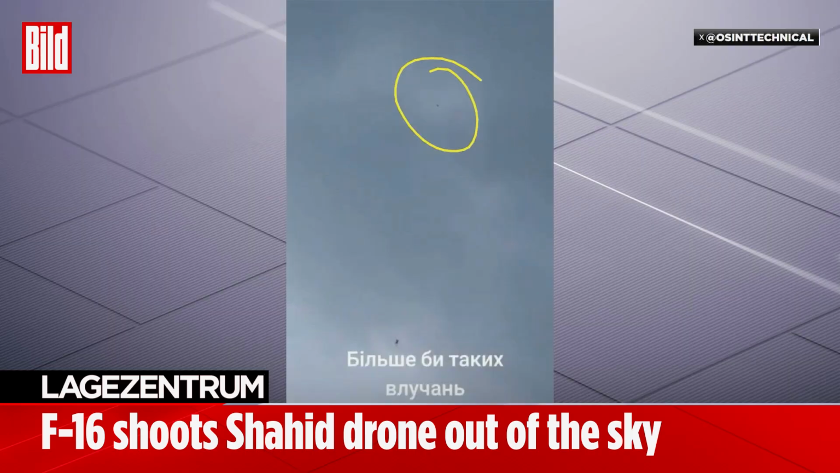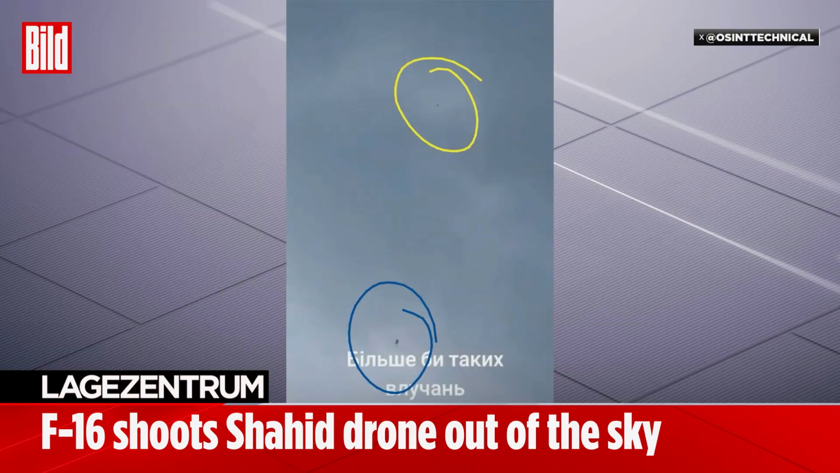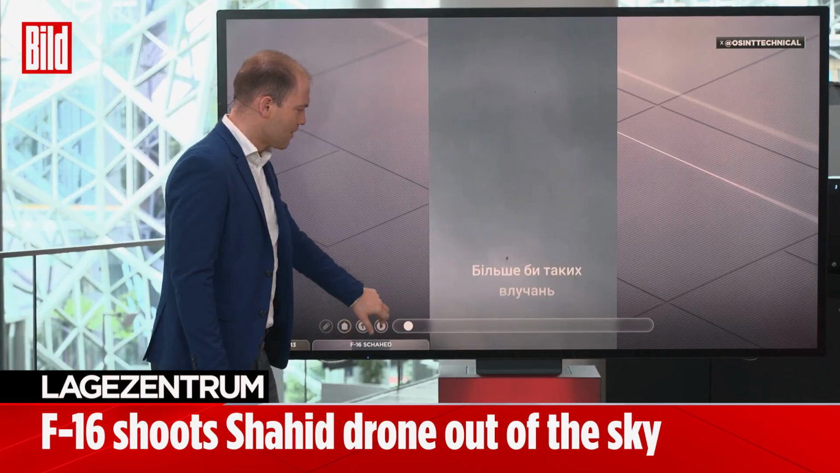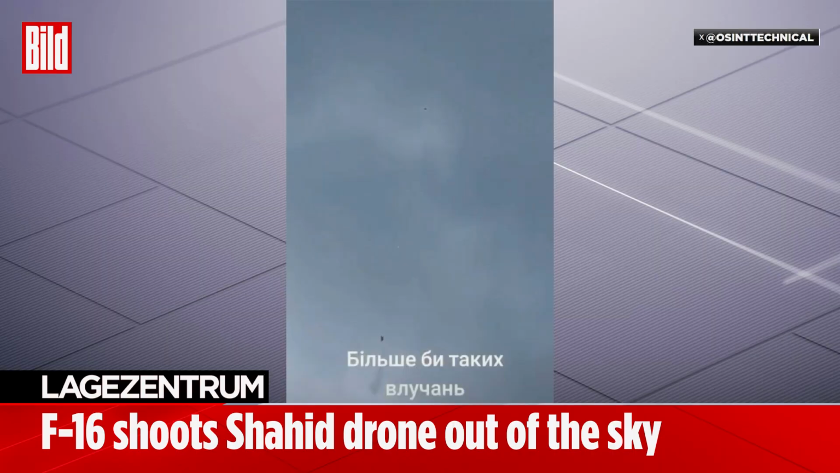This here is one of those Shahed 136 or Geran 2 drones that's moving across Ukraine, flying at around 200 to 300 kilometers per hour. And right here, that's the Ukrainian F-16 launching an attack on the Shahed drone, with the entire scene being filmed by a civilian bystander nearby. Now we're witnessing the exact moment a Sidewinder missile is launched.